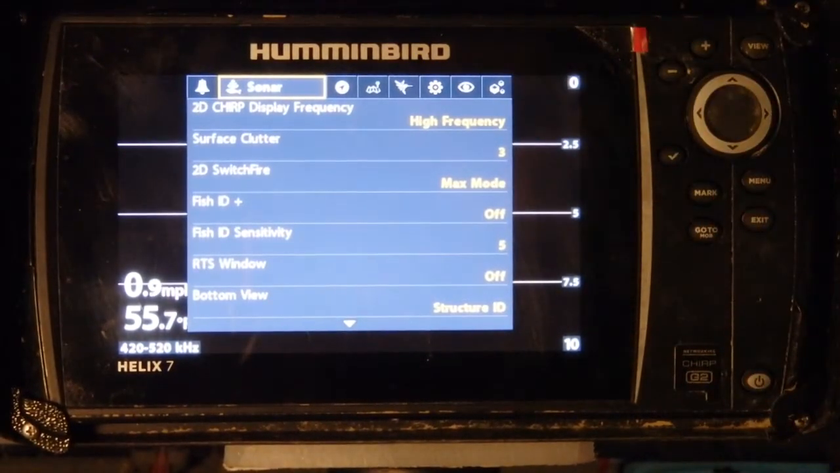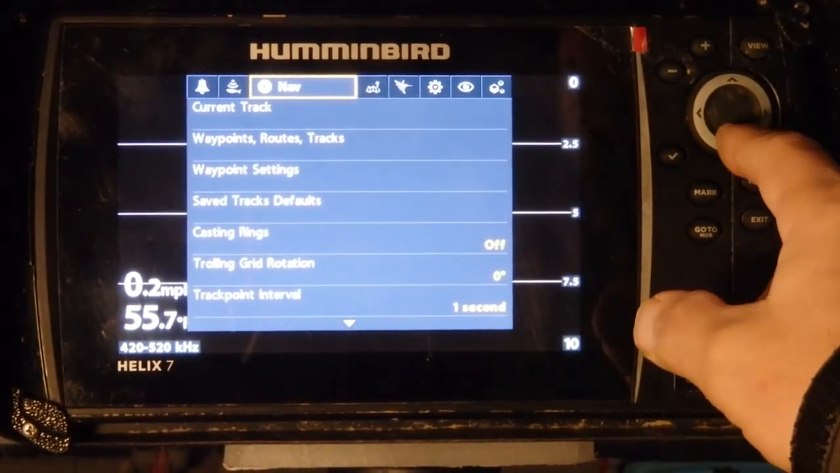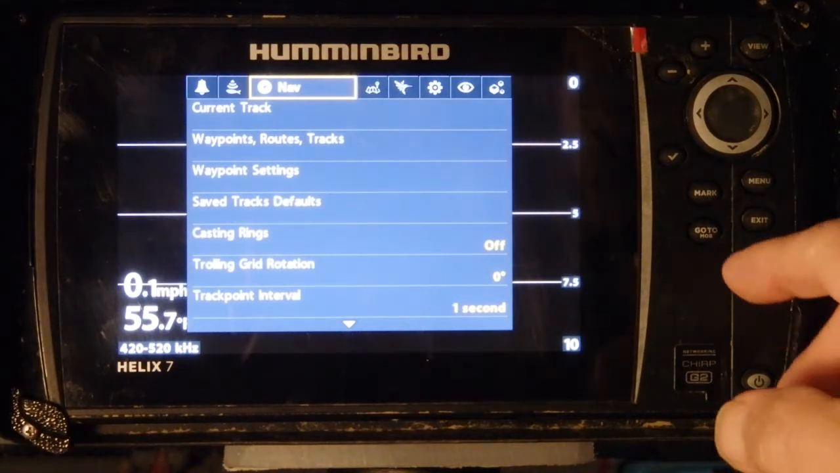So those are the biggest settings that are going to make a huge difference for you. Your nav settings and all this stuff is not going to change your viewing of your fish finder. It's not going to change your side imaging. It's not going to change your down imaging. It's not going to change any of those.